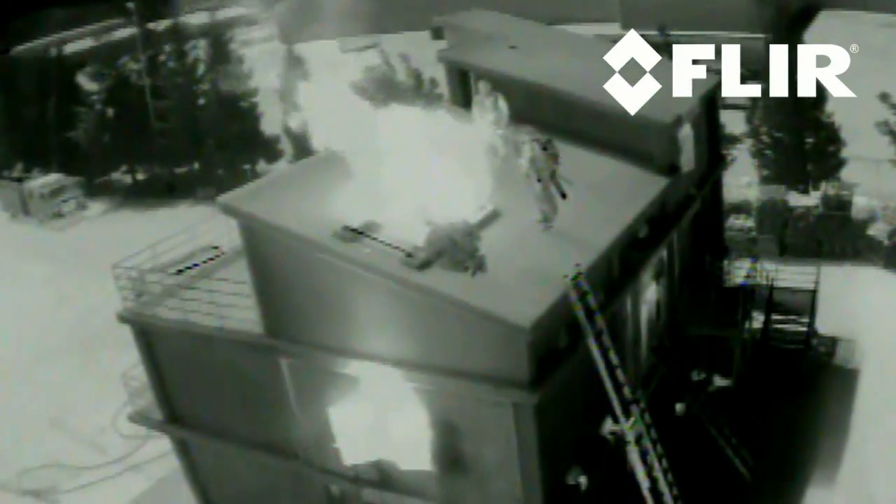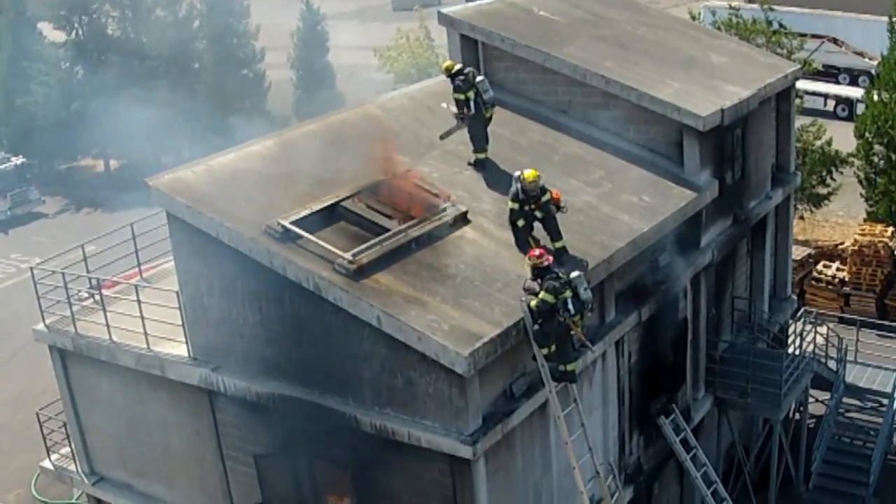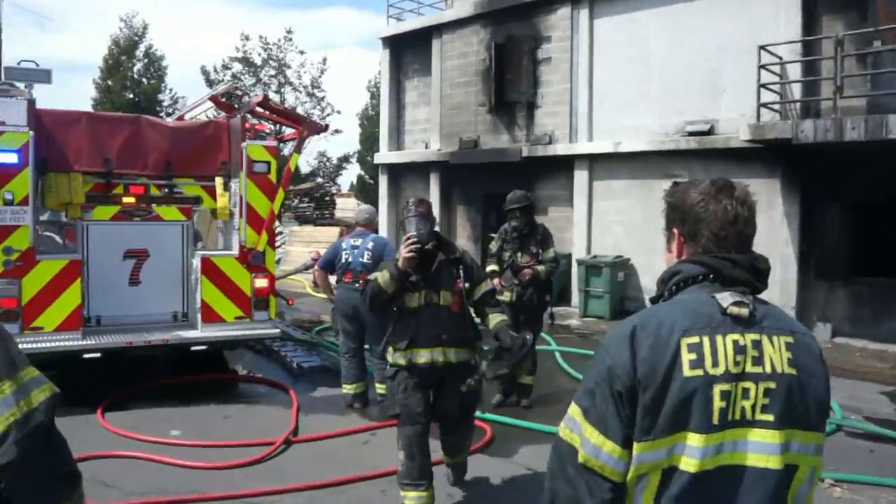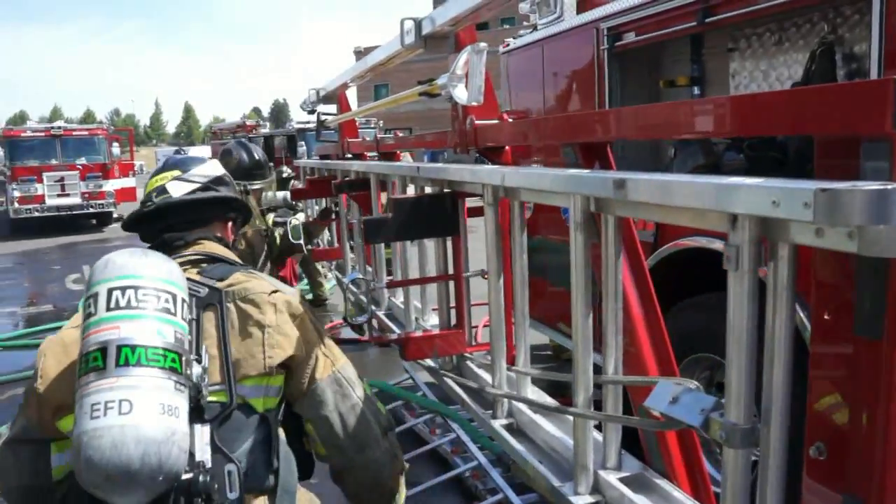In the future, drones like Raven may be able to help reduce the risk to firefighters by identifying weak spots on the roofs of burning buildings before they collapse. With the exercise complete and the firefighters packing up their gear, the fire chief took a moment to give us his impression of the drone's effectiveness. Very impressive capability. I certainly see an application for fire and emergency services, and we look forward to exploring this in more detail. Thank you very much.